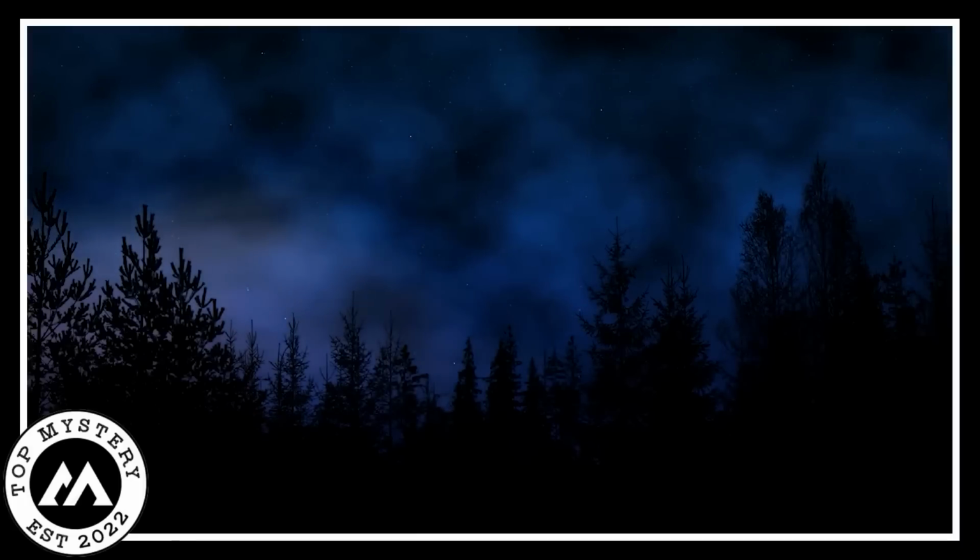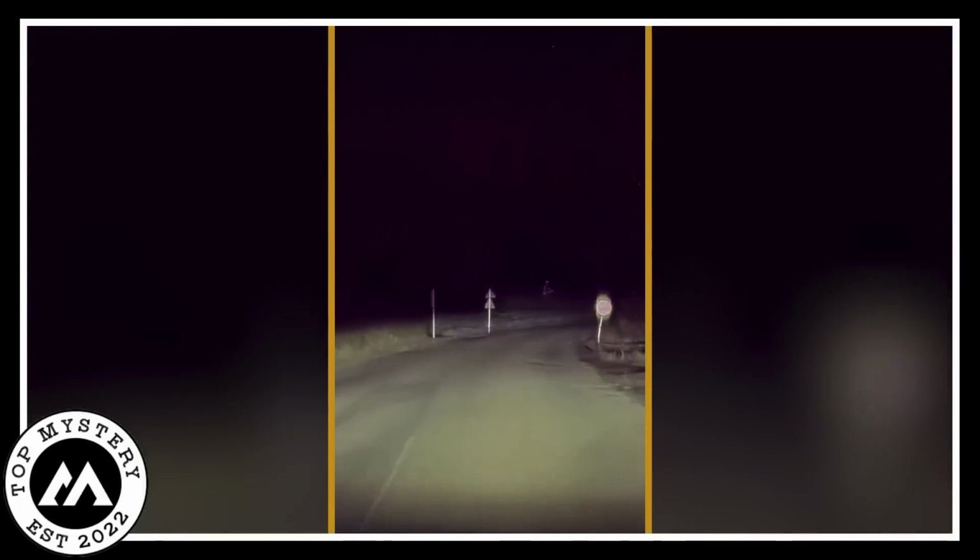Mysterious Mothman. Out in the wild woods, a camera caught something strange. A creature lurking in the shadows by a forest road. The video got eerie as it inched closer, revealing a big black figure with gleaming eyes. It stood upright like it was watching a passerby. The person behind the camera must have felt a mix of fear and curiosity.